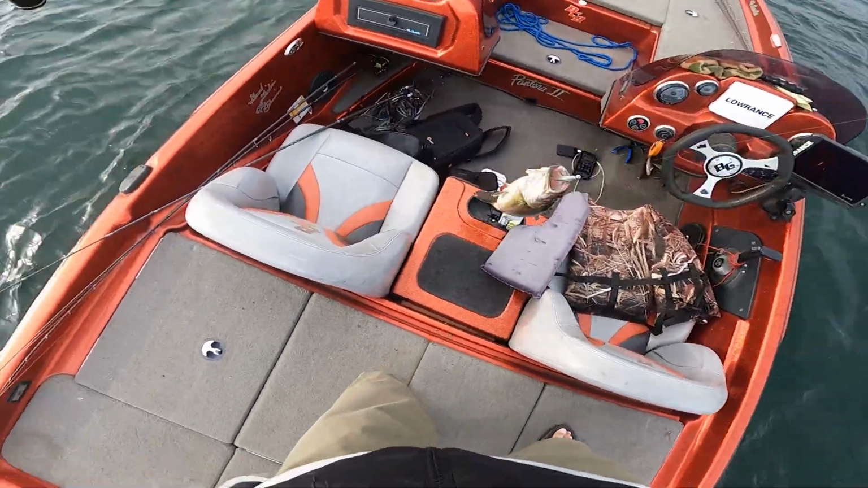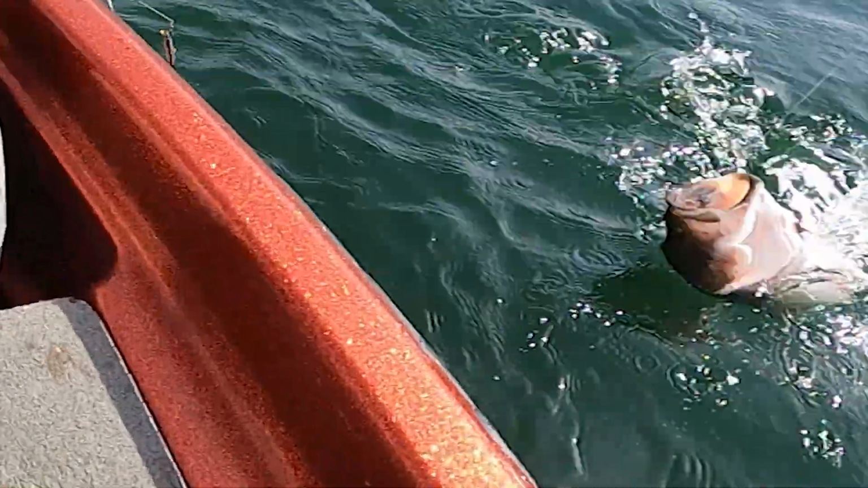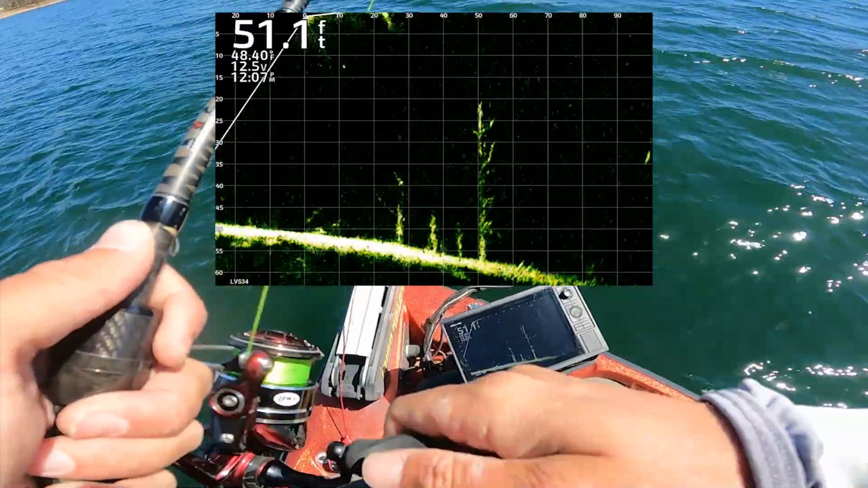Yes, look at that brown. Holy smokes, look at that giant, maybe order Olive Garden. Really? She crazy. Come on.